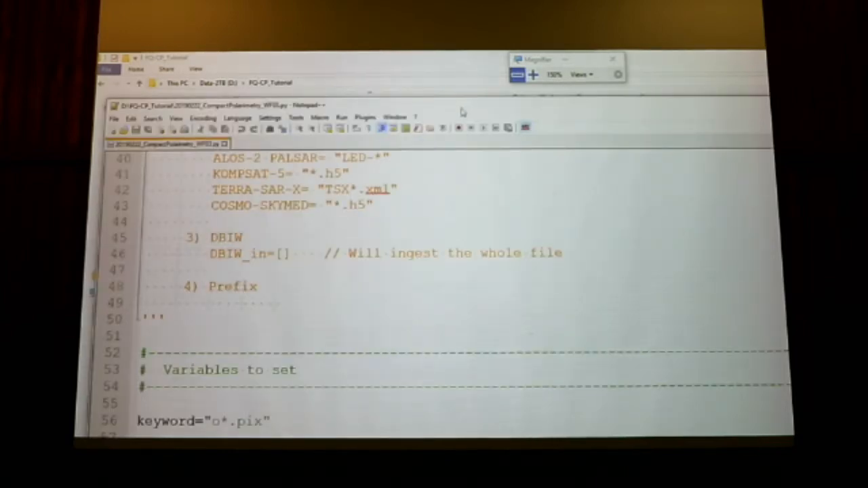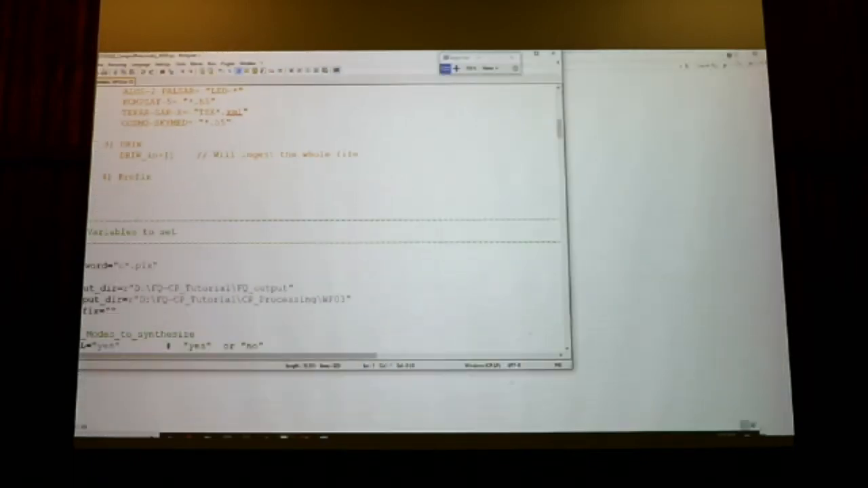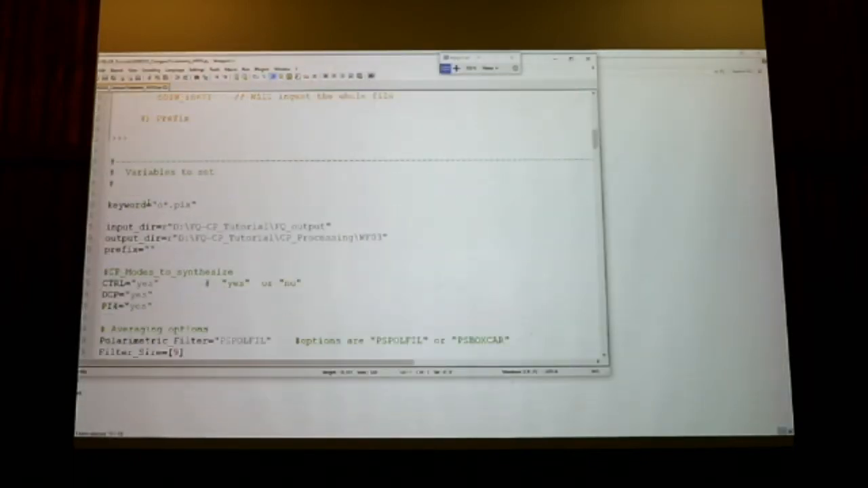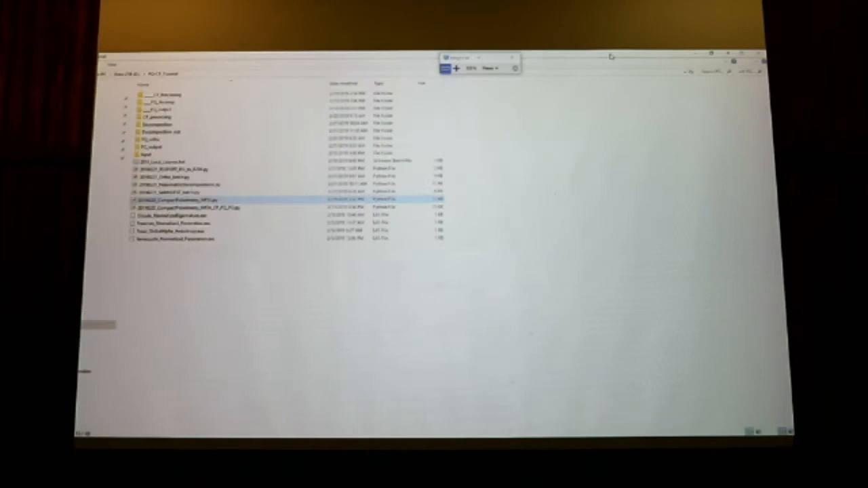But what you have to provide if you open this script, all those scripts are very similar. I've made it for this course, but what you have to do is specify an input directory. This directory will be the one that I just created. This is CP processing in my case.